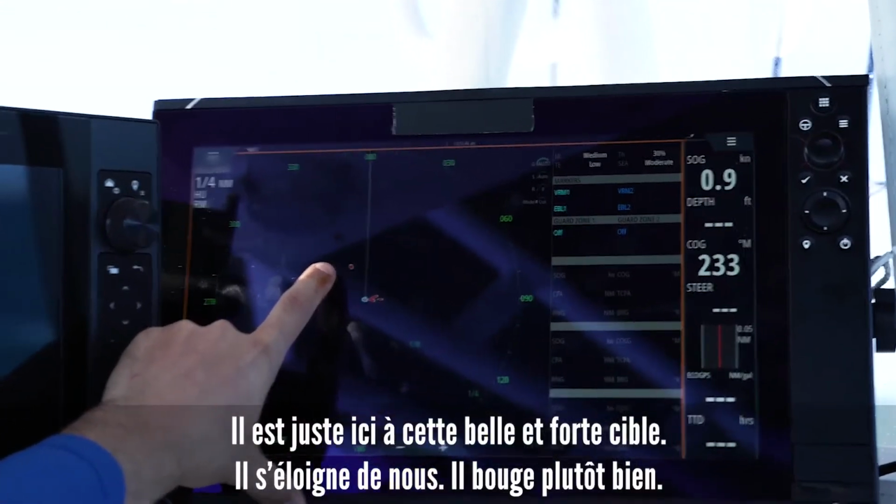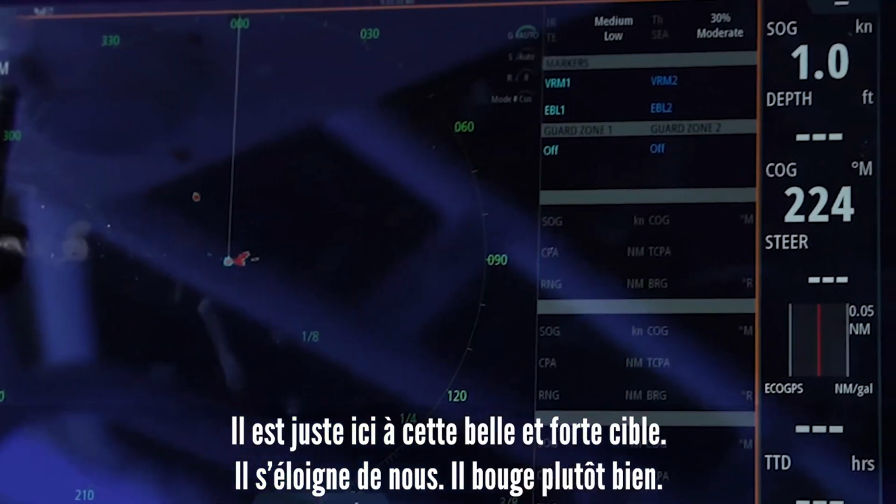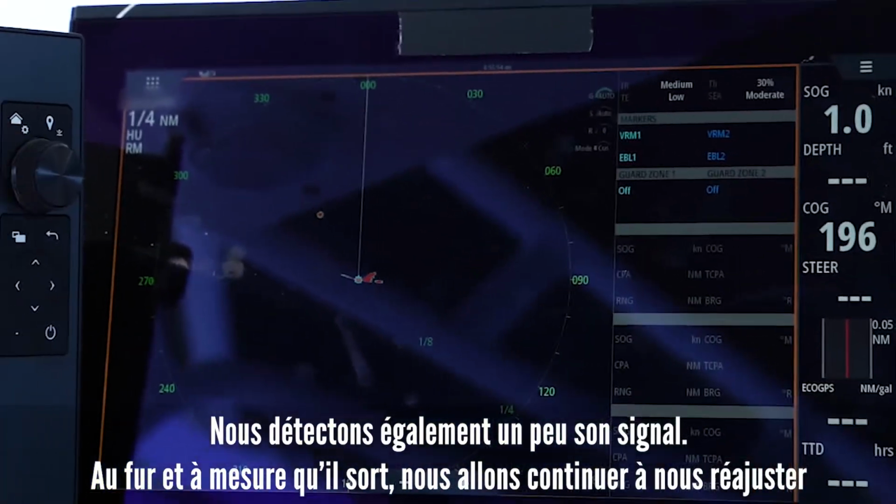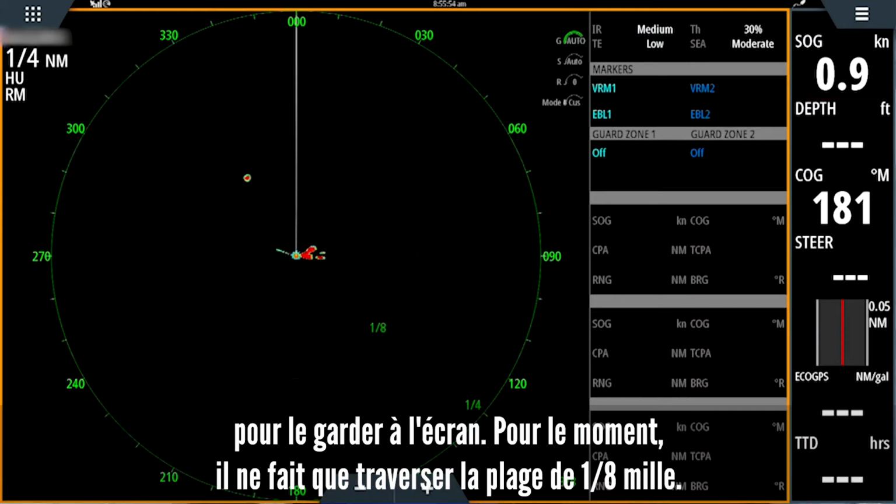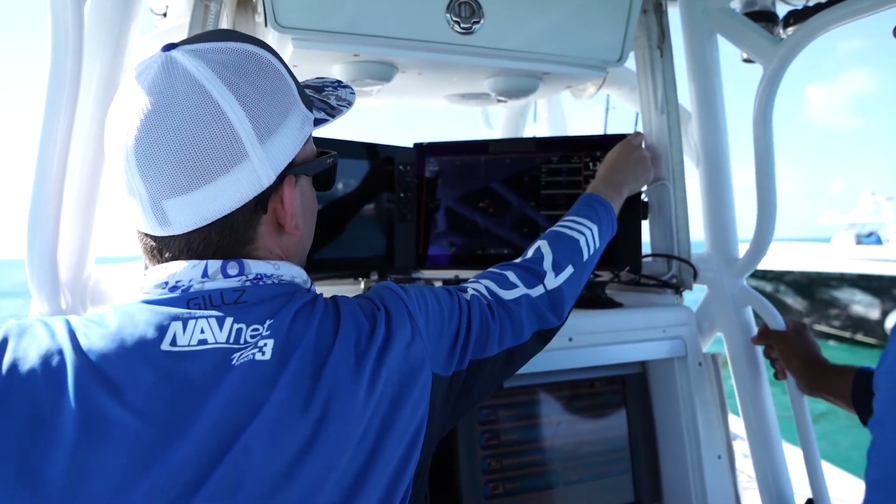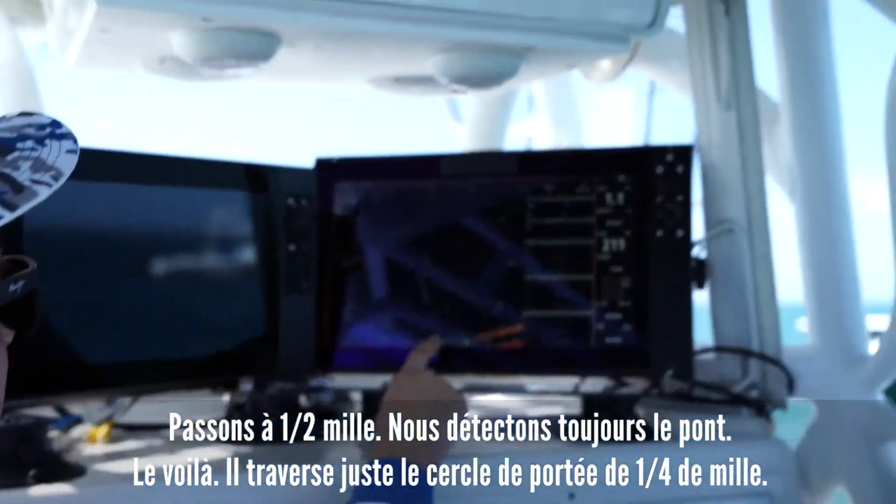He's right here. Got that nice strong target as he's moving away from us. He's moving pretty good. We're also picking up his wake a little bit. As he goes out, we're going to keep readjusting so we can keep him on the screen. Right now he's just crossing the 1/8 mile range. Bump it out to a half mile. We're still picking up the bridge too.